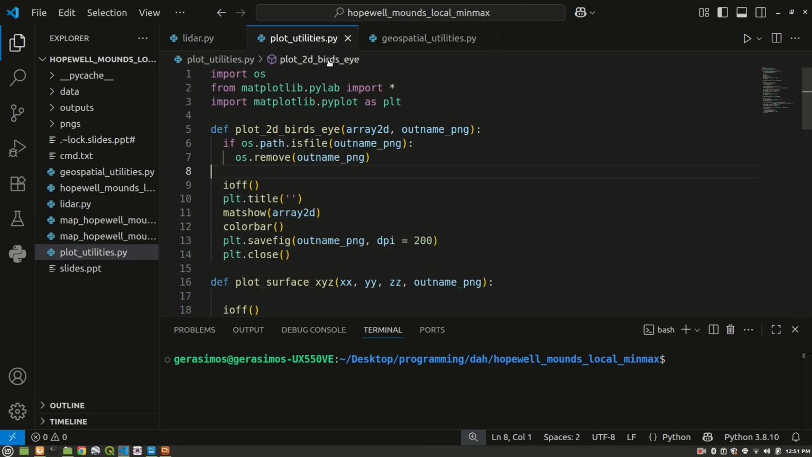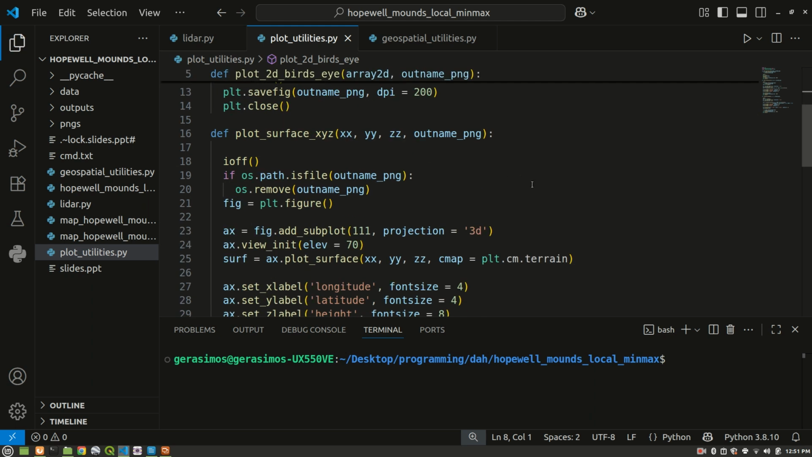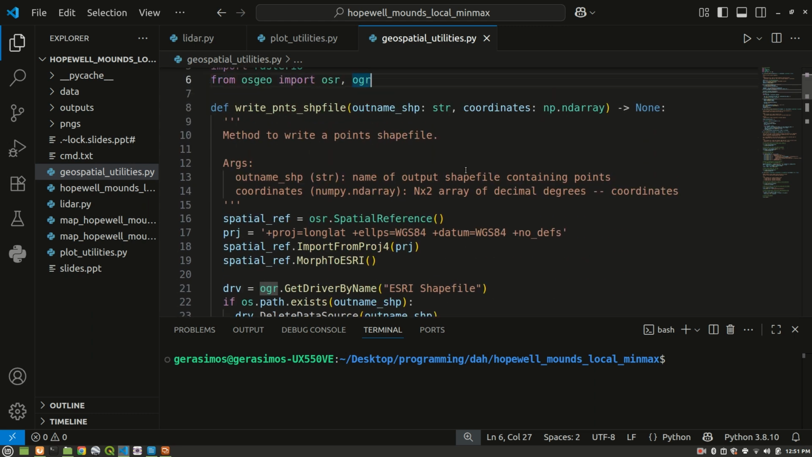There's another Python file here called plot_utilities.py. This just contains some simple methods for plotting surface data, XYZ data, and so on and so forth. And geospatial utilities, which contains various methods for example, taking a set of XYZ points and using GDAL, the Geospatial Data Abstraction Library, to take those XYZ points and regrid to an output GeoTIFF file.